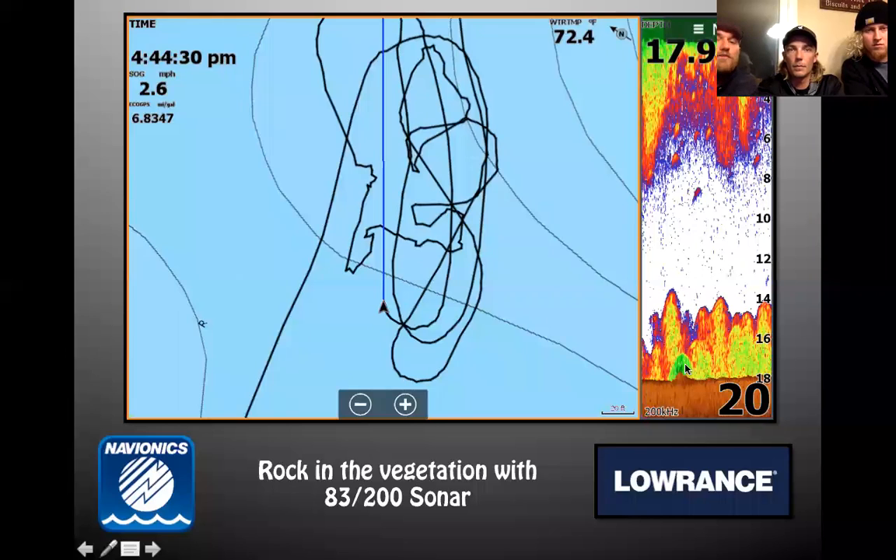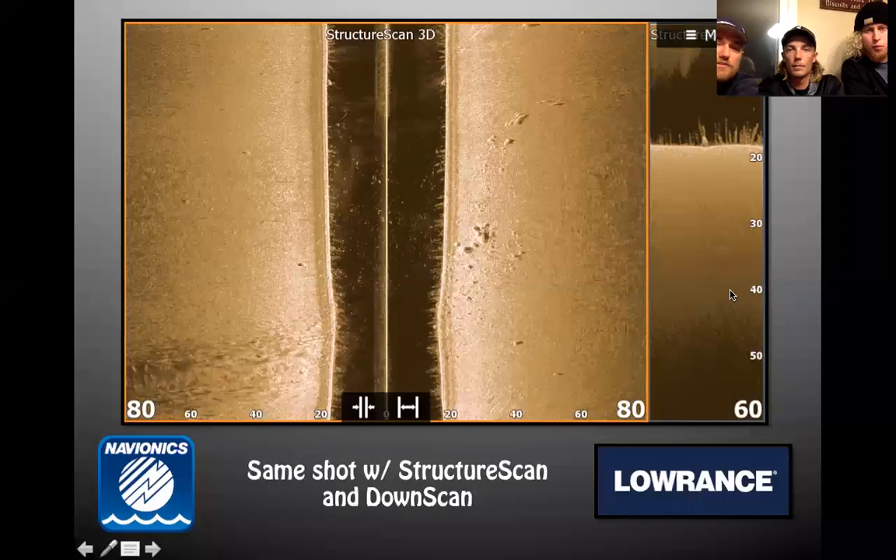Now I'm going to show you the difference between the same image, but using structure scan and down scan, side imaging, down imaging, whatever you use, and you can see how much easier it is to pull out what more is there. This is why we say for actually searching for fish, your side imaging is going to be so important. That boulder sticks out like a sore thumb, and not only that, there's actually some more. It makes a little bit of a point here, some hard bottom sitting off there. Got some bait in the water column. Looks like a pretty good spot to fish.